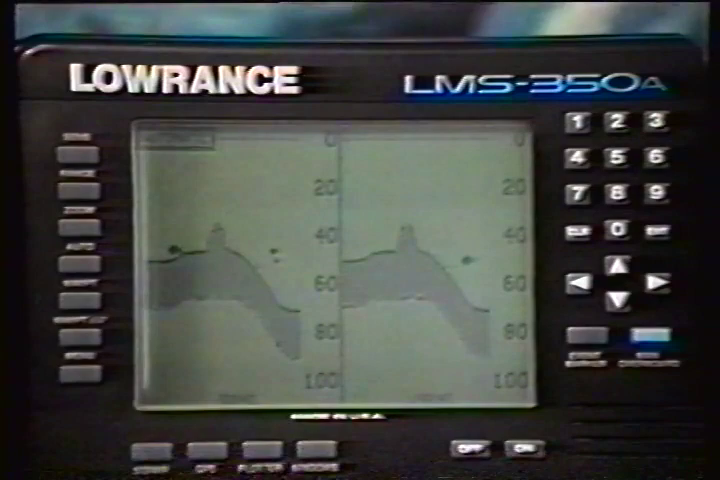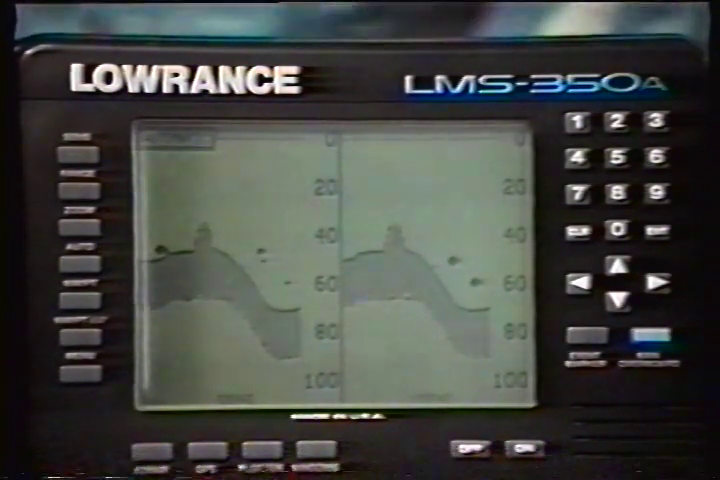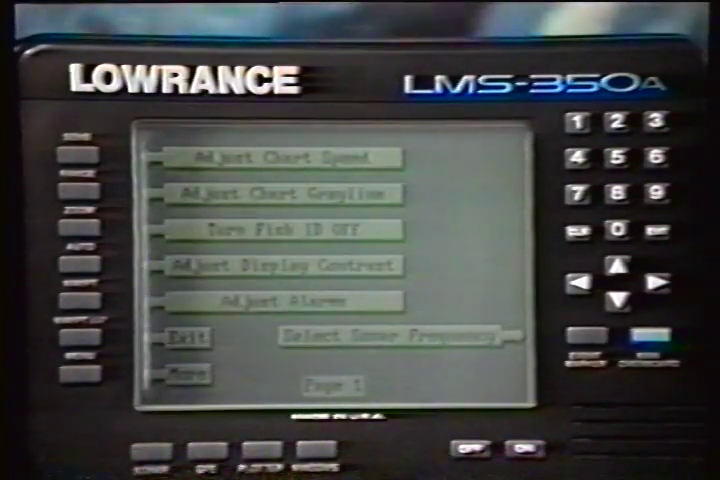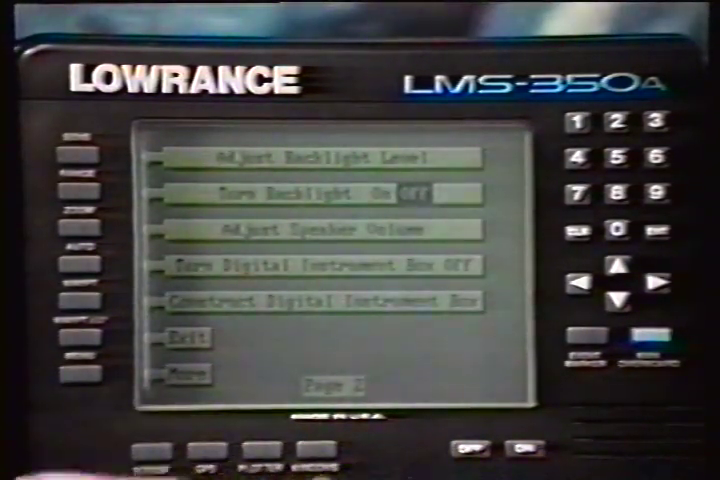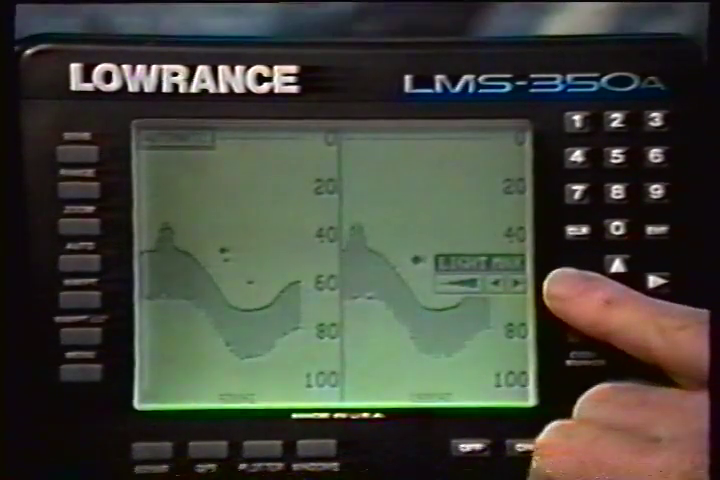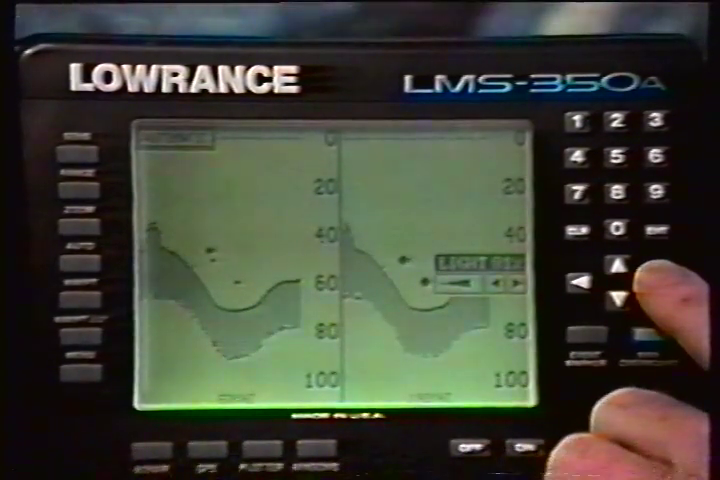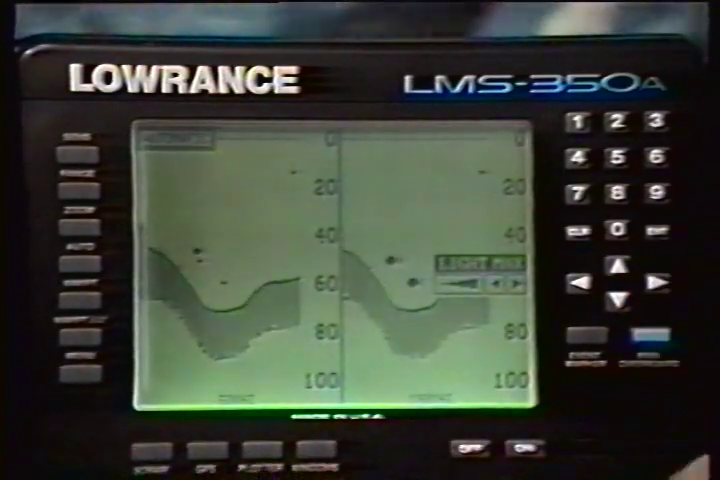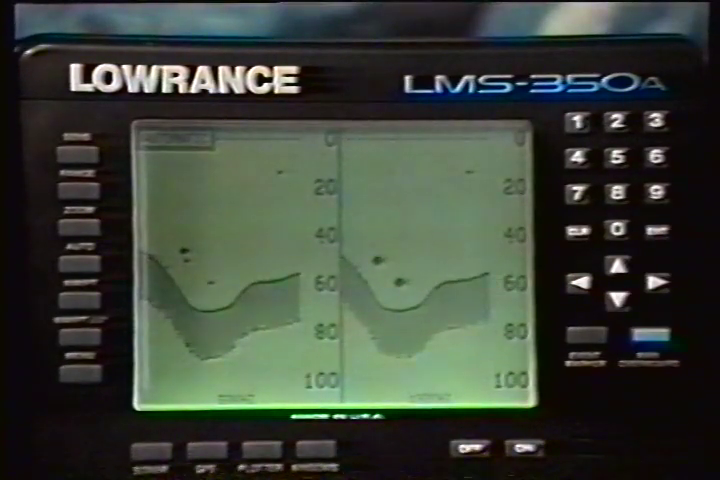The LMS 350A has internal lights for the display and keyboard. To adjust the intensity of the lighting, press the menu key. Then press the key adjacent to the More label. Now press the key next to the Adjust Backlight Level label. Now press the left arrow key to decrease the light level. Press the right arrow key to increase it. The percentage of backlight in use changes as the arrow keys are pressed. After you've made the adjustment, press the clear key to erase the menu.